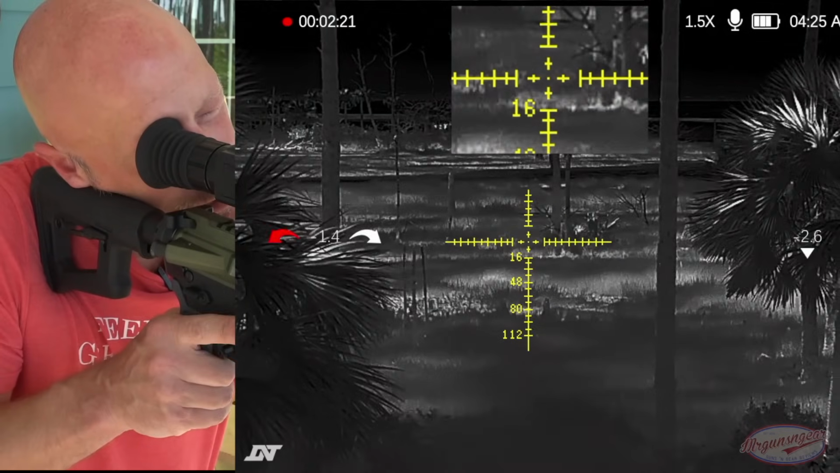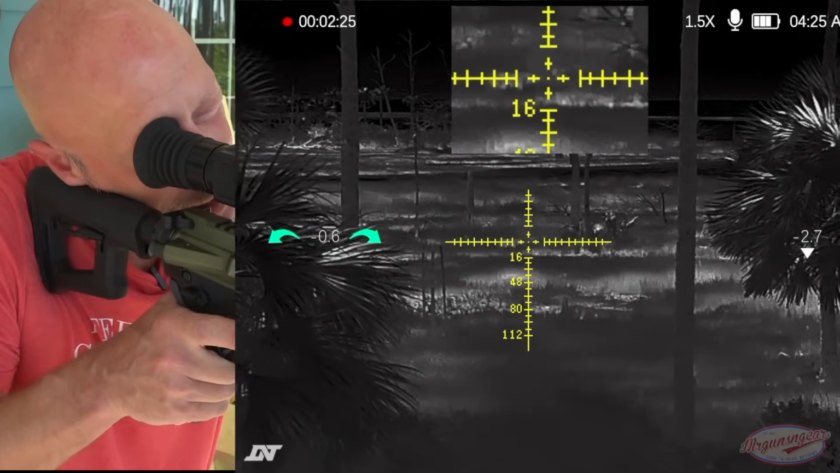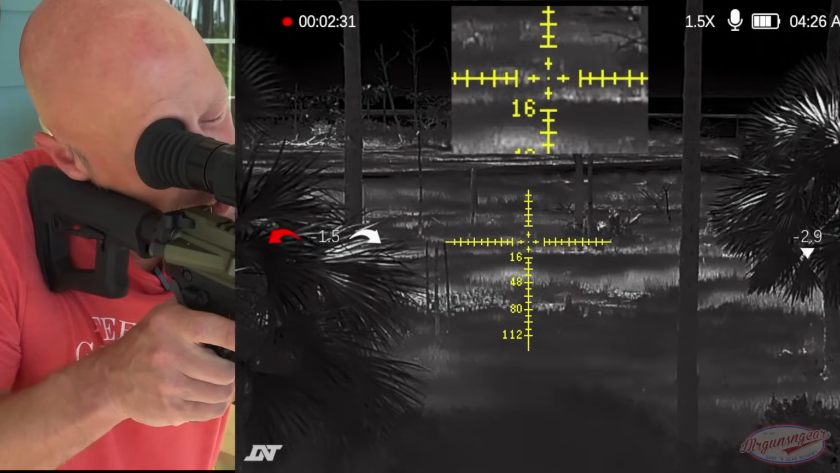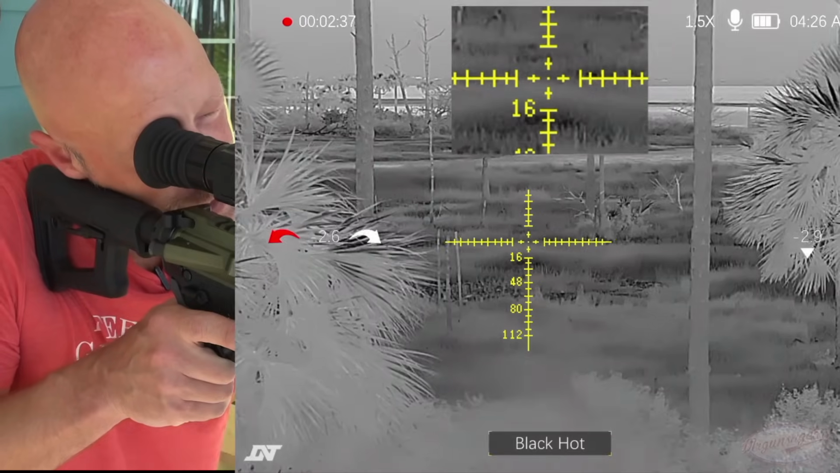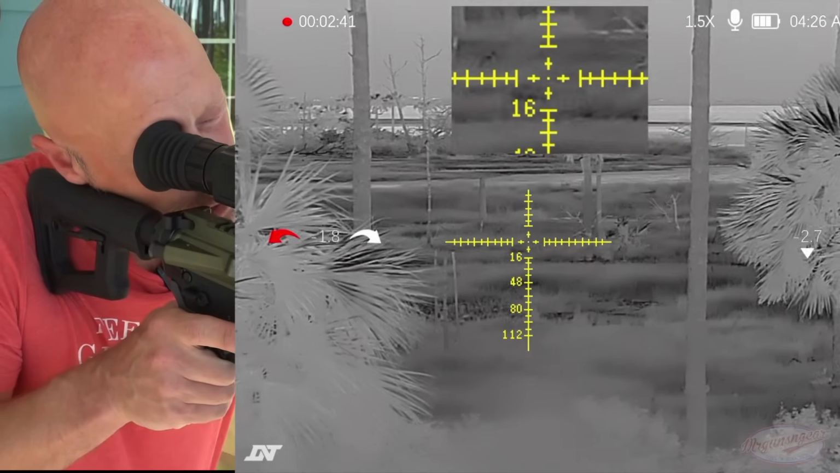One thing I'll tell you right now is that white hot, in my opinion, looks a lot better at night, like when it's actually dark. It looks a little dark here. However, that's because of how I have the thermal set. So you can actually set the brightness, you can set the contrast, you can do all that within your actual menu. That's up to you guys as to how you want to set it up, but I have it optimized for nighttime, if you will. So just know that going forward.